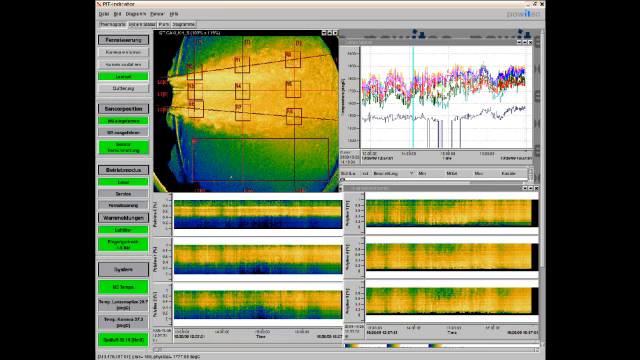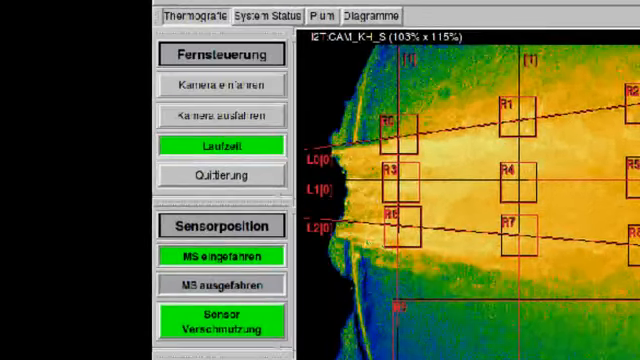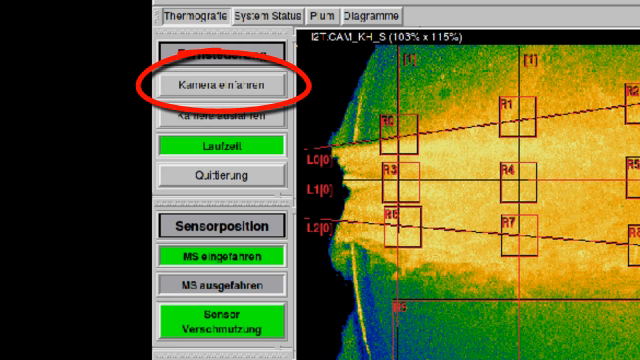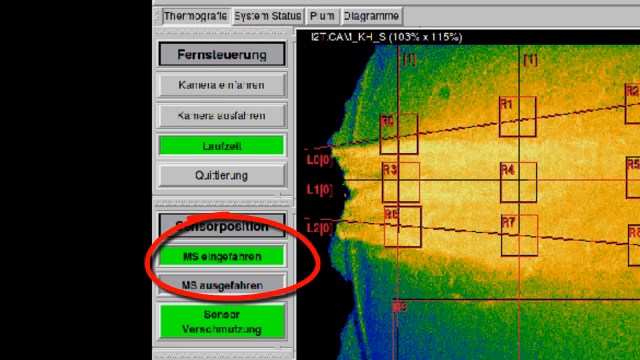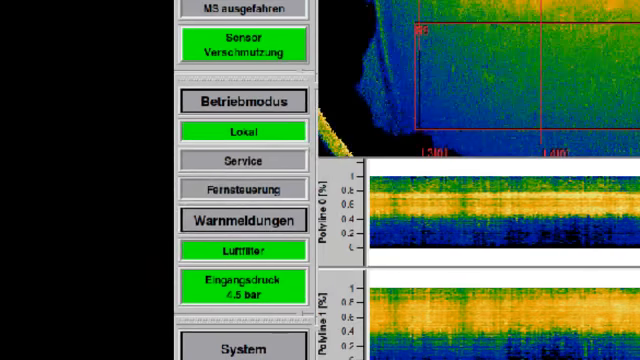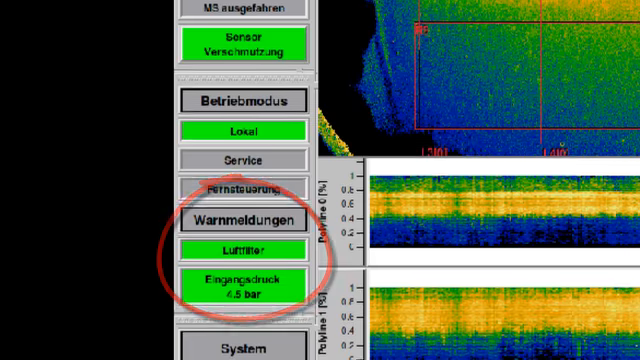Here is how the Thermography SideView looks in real life. On the left side, you see the possibility to retract the sensor with a button. You as well see what is the current position of the sensor. There are some alarms according to the air filter or the pressure and the temperature of the sensor tip and